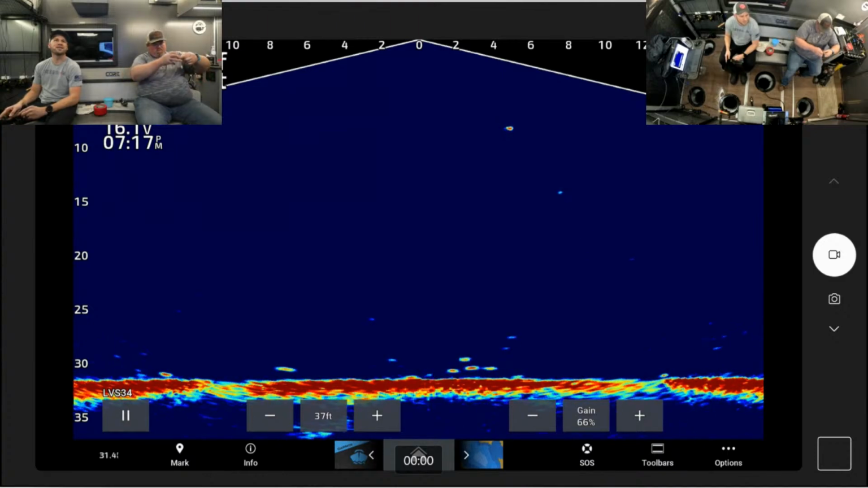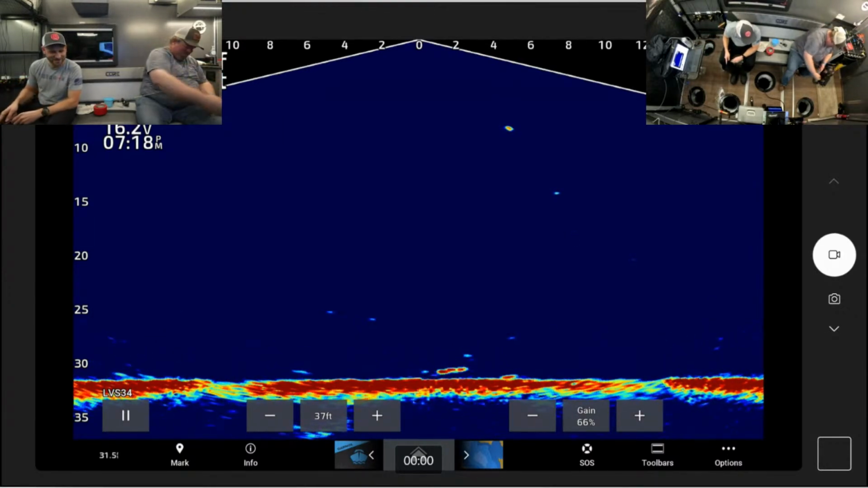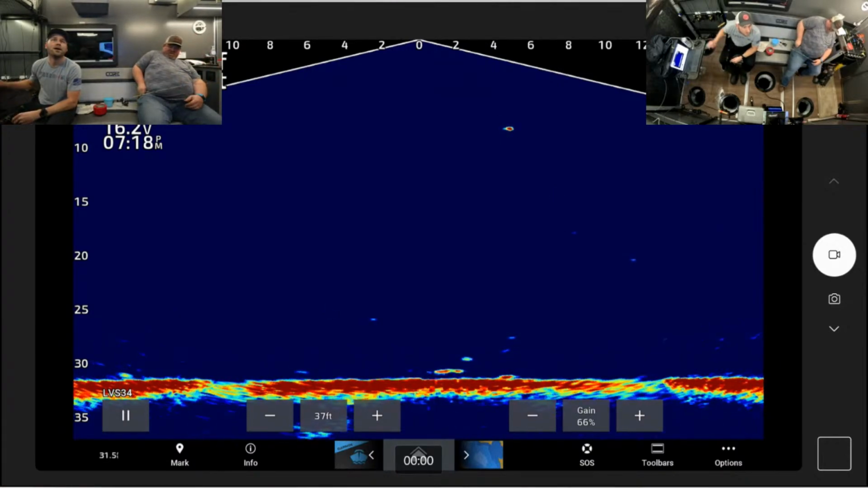And it helps that we've got some activity, right? We're jigging over here. We've got some set lines down, dead sticks. That is helpful. And it helps to have a guide like Cody who knows the body of water. That's a bigger mark. It's like 2 or 3 fish. Is it 2, 3? Okay.